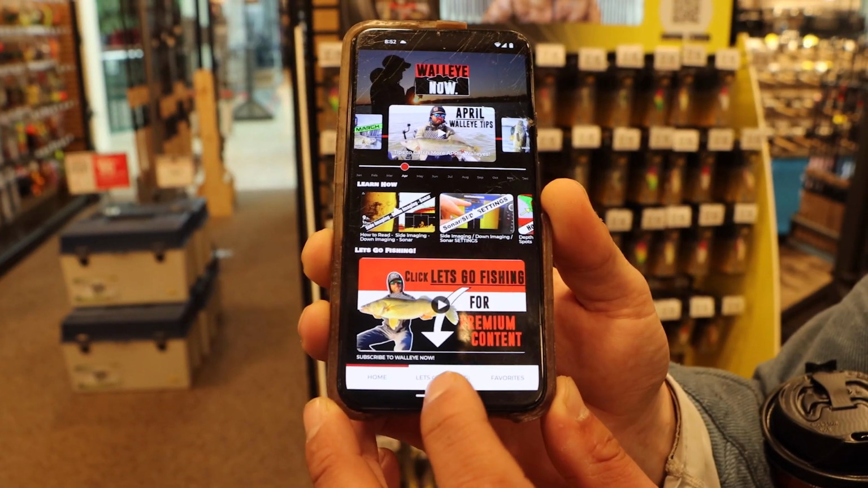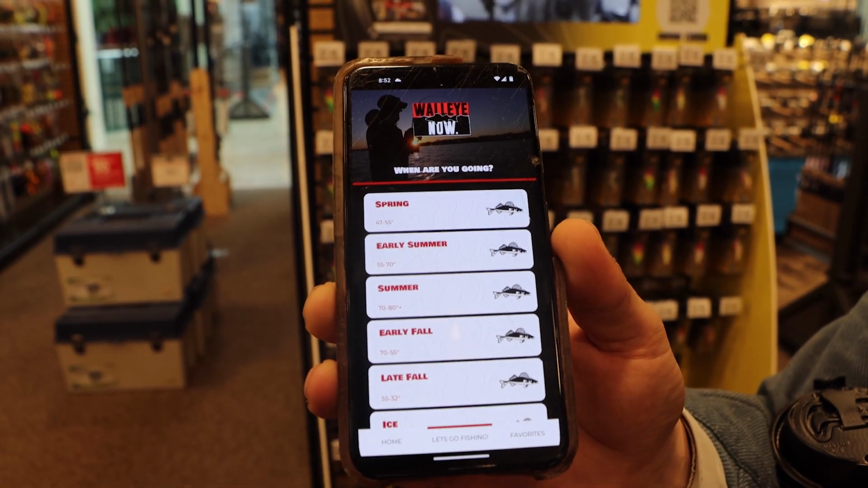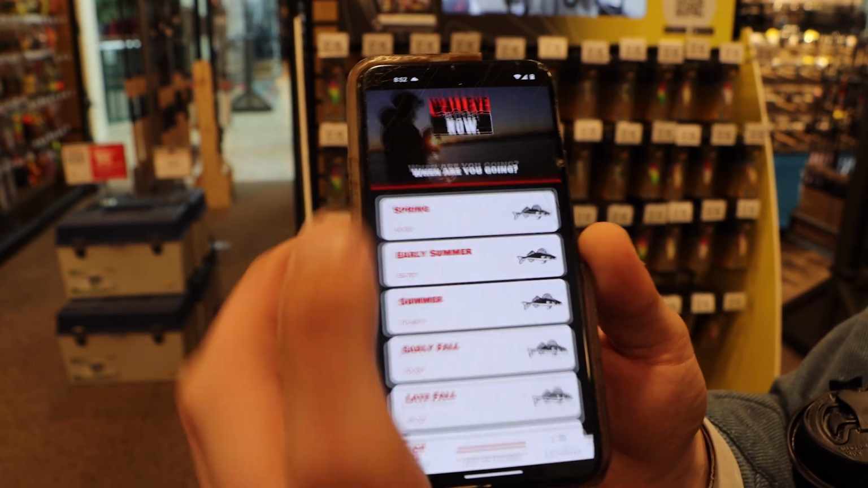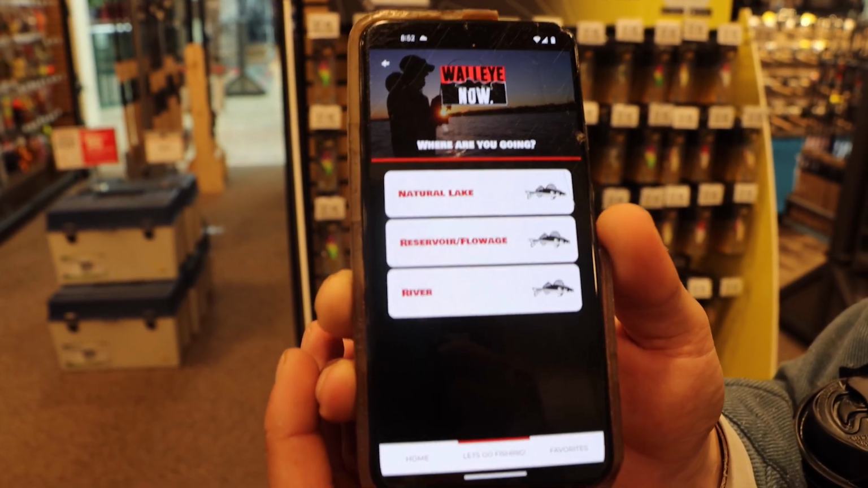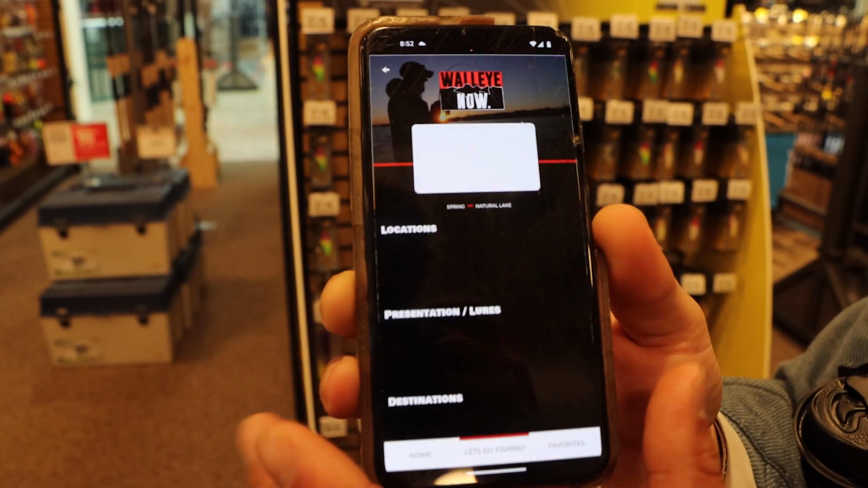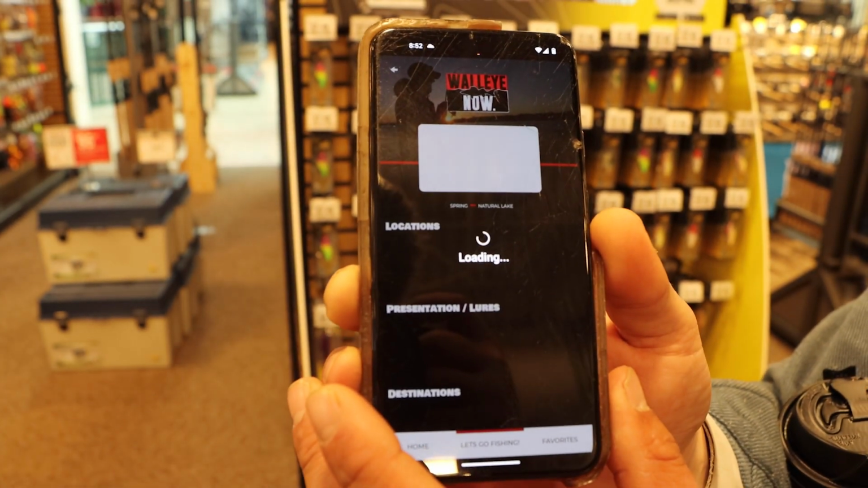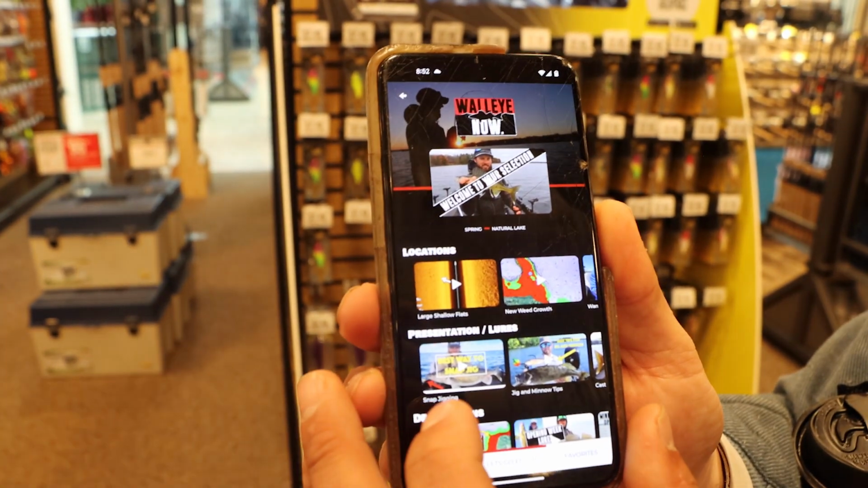Essentially what you're going to do next, are we focusing all right, Ryan? So once you've done that, you're going to click Let's Go Fishing at the bottom of the page and then select your season. So obviously right now it's springtime. So let's click on spring. Let's say we're going to go hypothetically fish Sturgeon Bay tonight, which is what we're going to do. We're going to click on Natural Lake. So now we're going to come up with this, and in a second here it's going to pop up. Wi-Fi is probably a little slow inside.